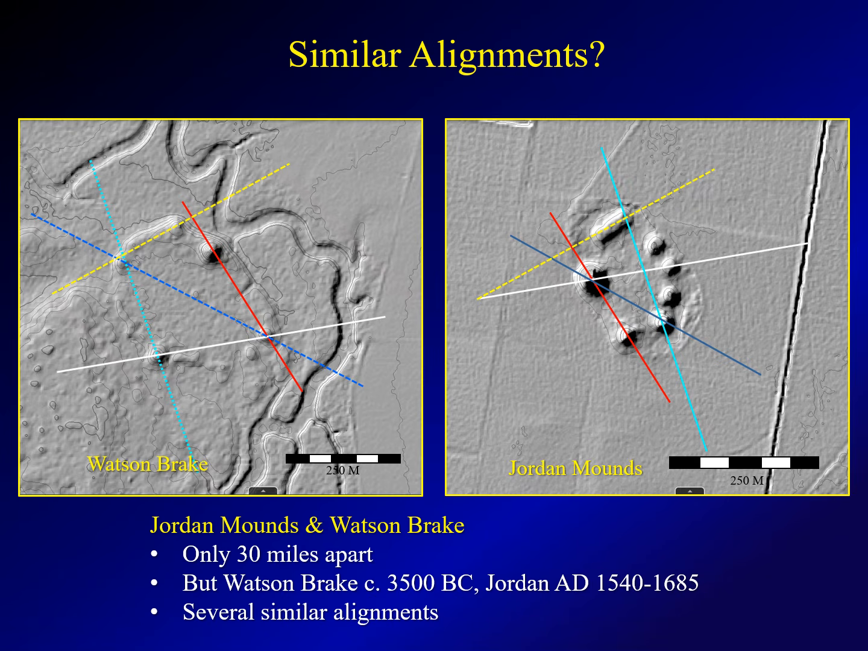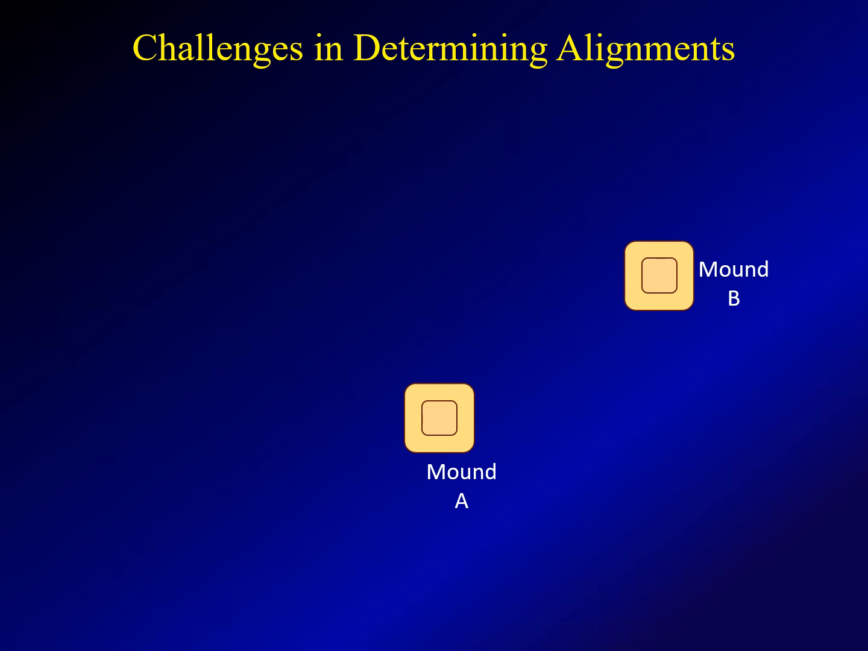This led me to question whether or not we could identify common alignments among other mound groups in this area. So before we get too far in that, we need to understand what we're talking about. There are several challenges. The first is trying to figure out which alignments might be significant. In theory, you might have an observer standing on mound A, sighting across mound B and looking at a phenomenon on the horizon.